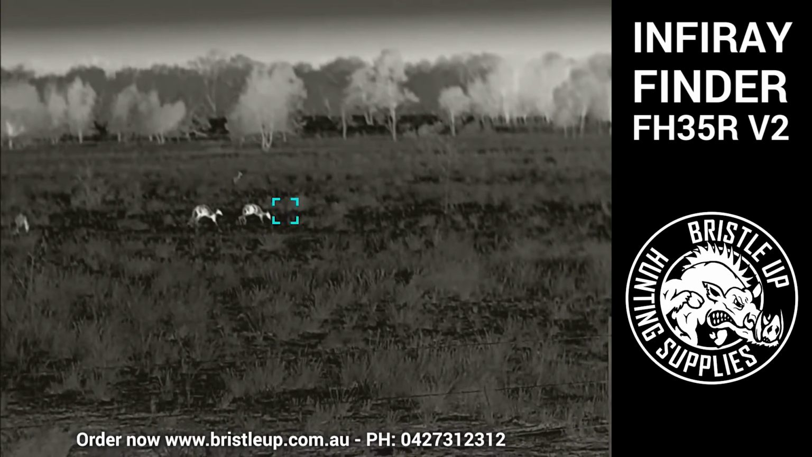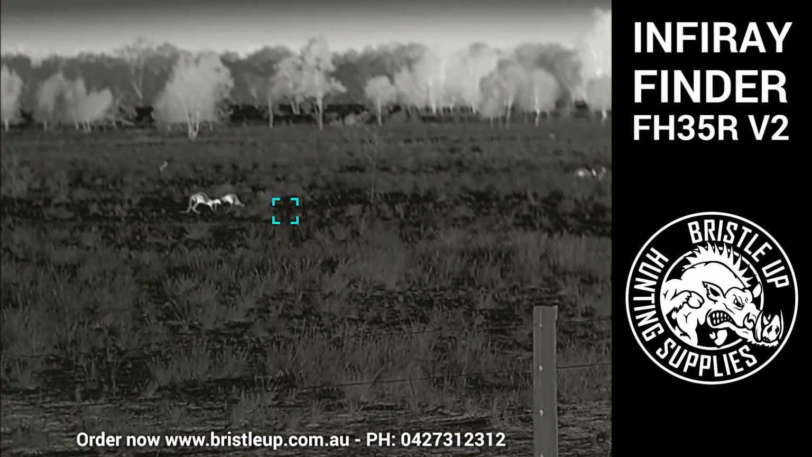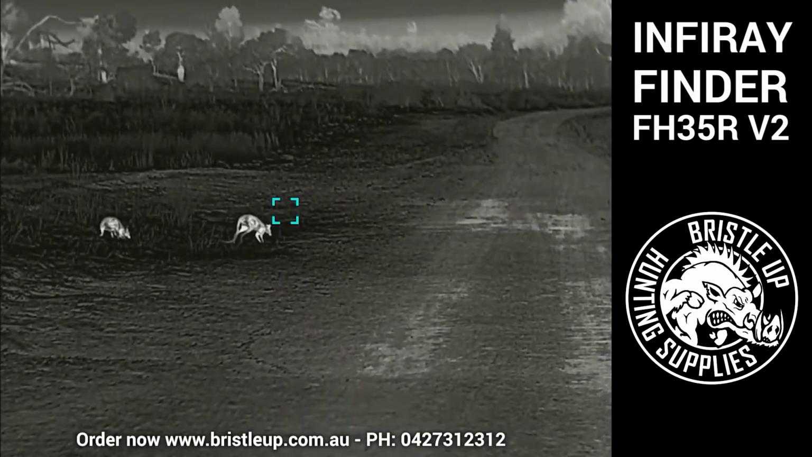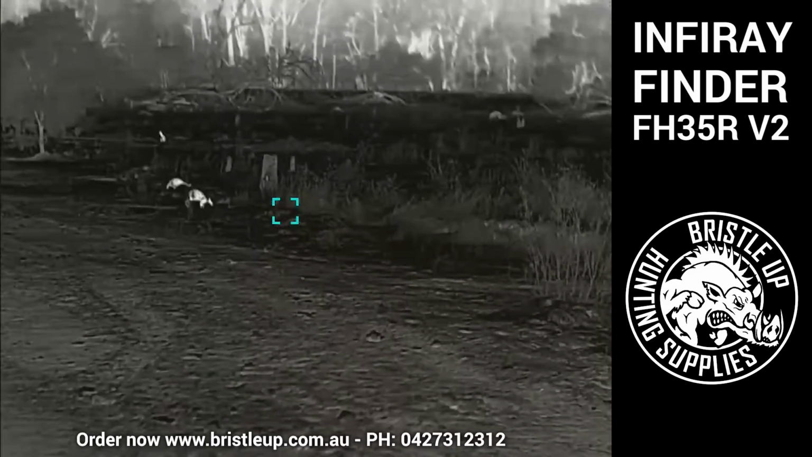So here we have two kangaroos. One's a little bit frisky and saying hello to the other one. Got a doe and a buck here, and the buck is quite excited by whatever he's chewing on there. Once again, we're driving along here and we've spotted some kangaroos just off the track, and I thought we'd swing the spotty around and just have a look at them all.